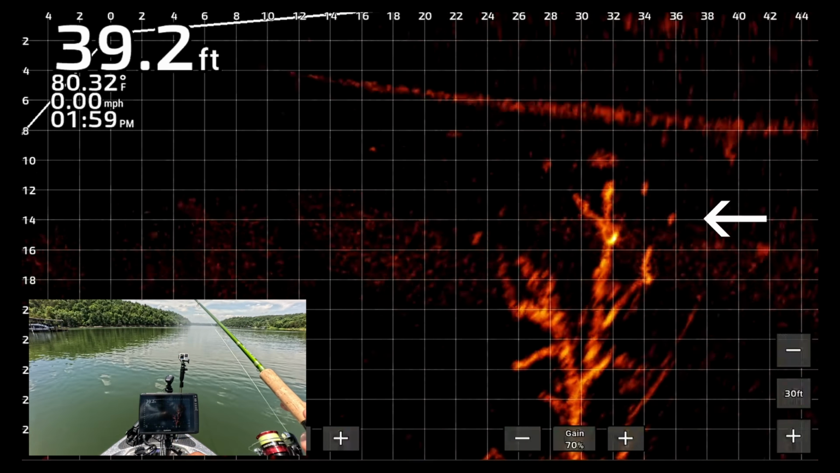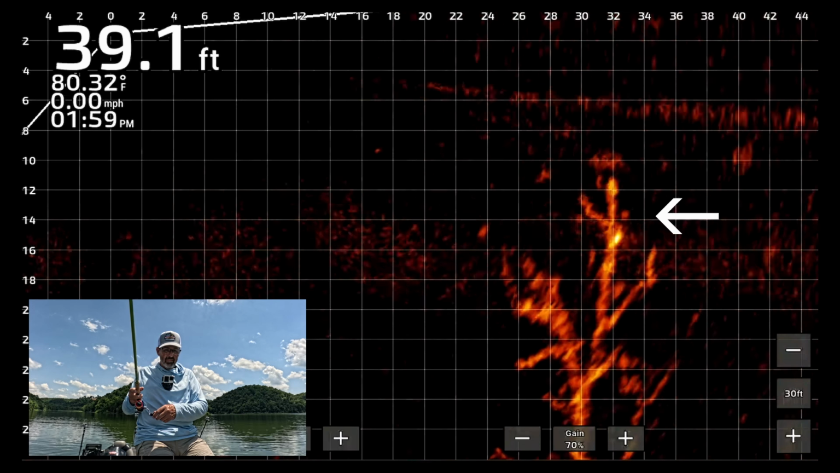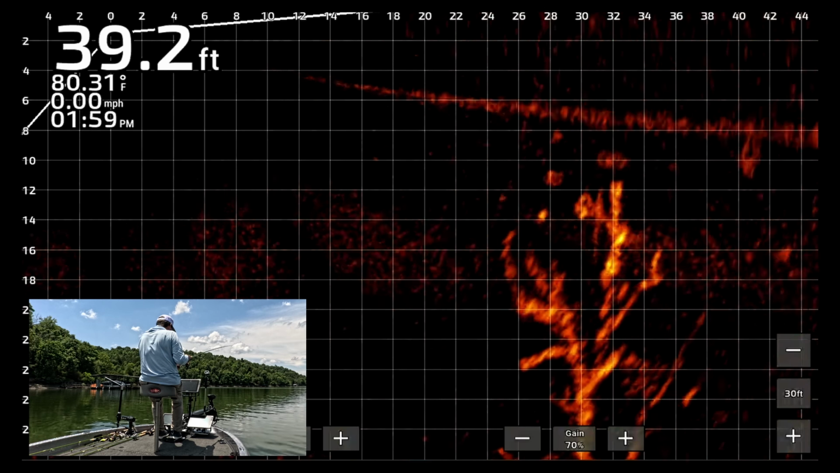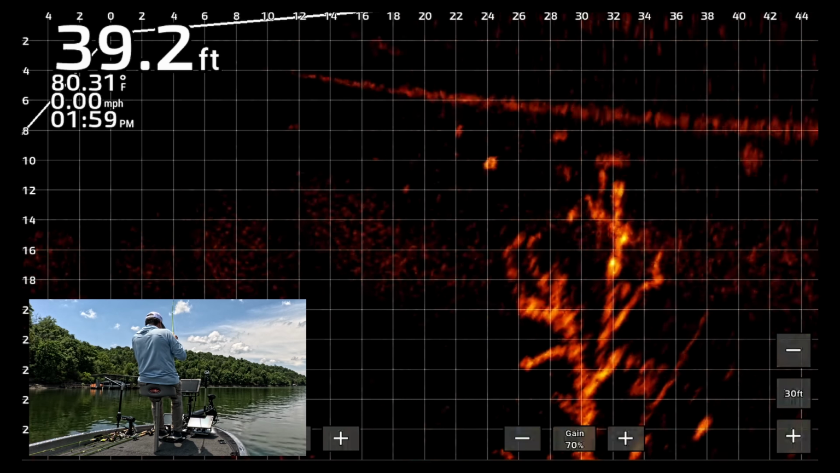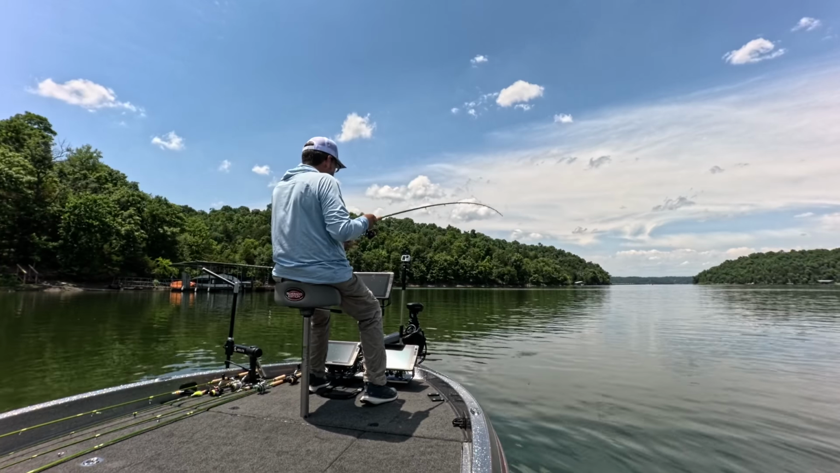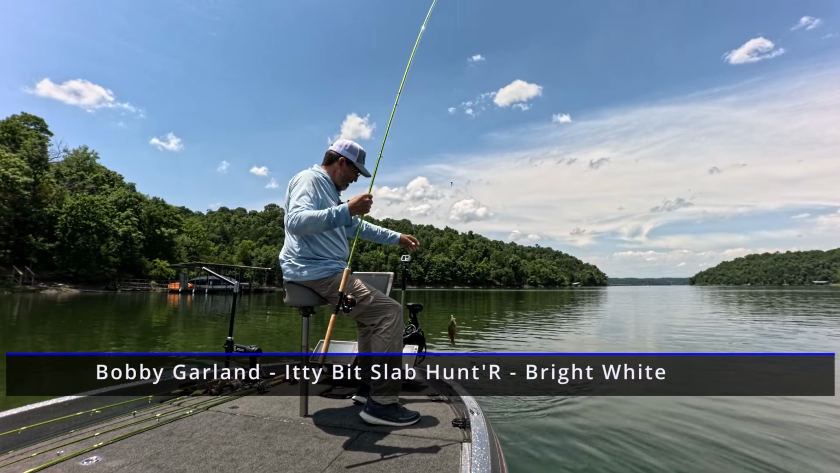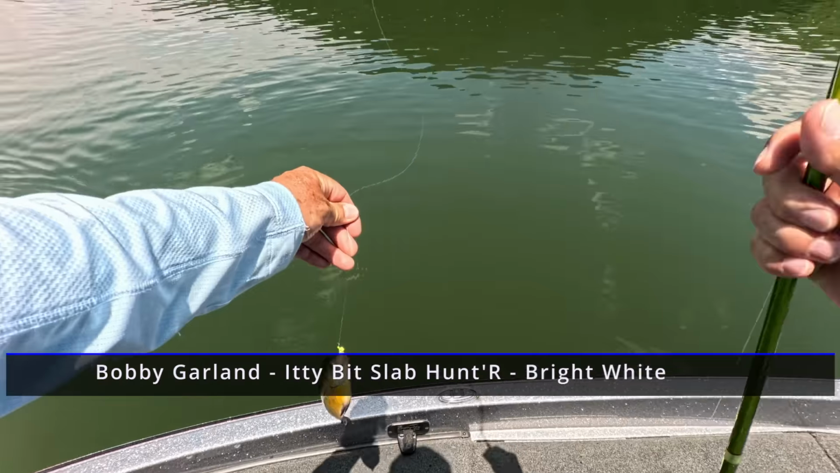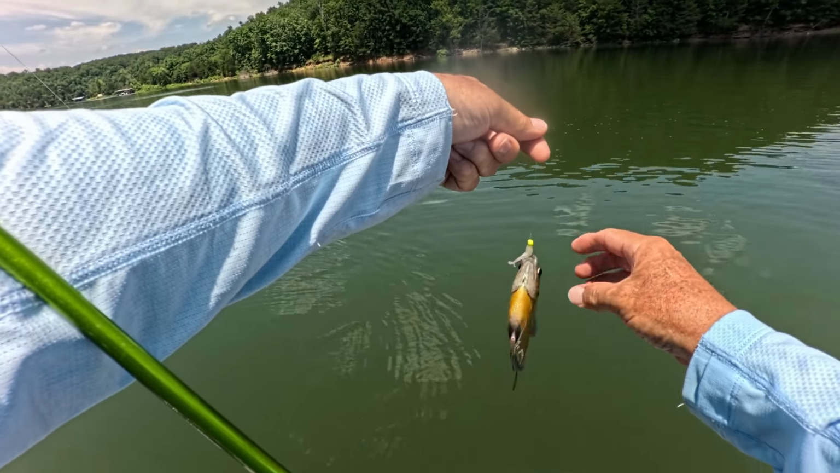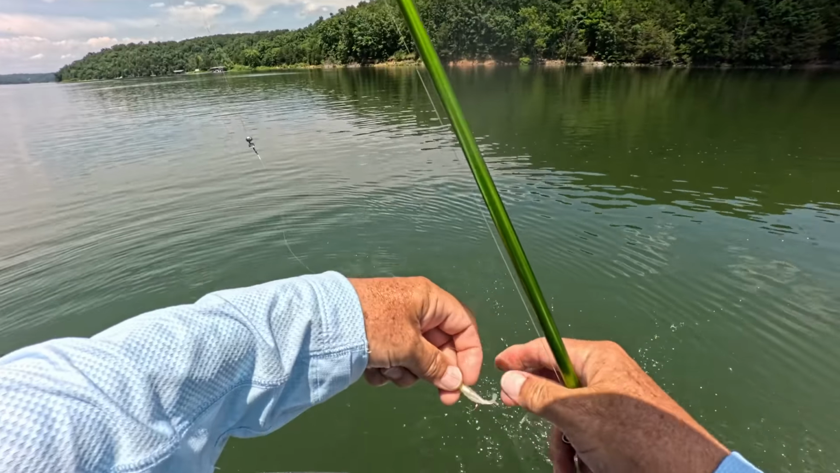That crappie came from about 21 feet deep. The shallower fish are, well, you'll see. Just little ones. Oh, this is bluegill. Quite often, you'll find the smaller crappie on top of the cover and the bigger crappie lower in the cover. You can find brim at the top also.